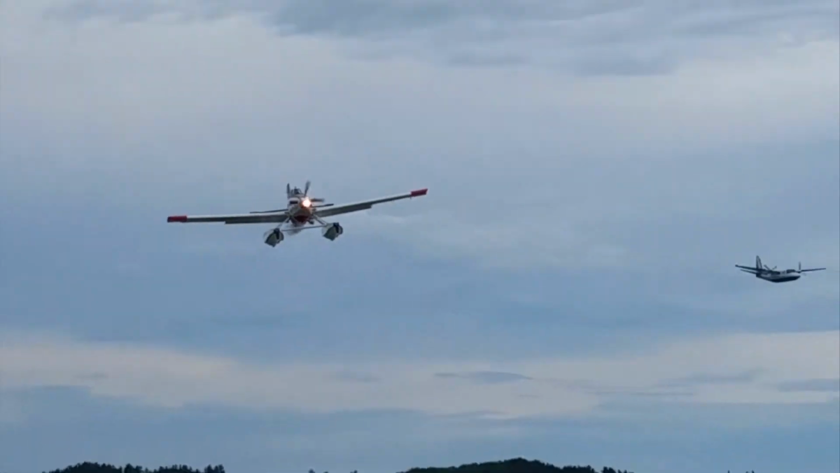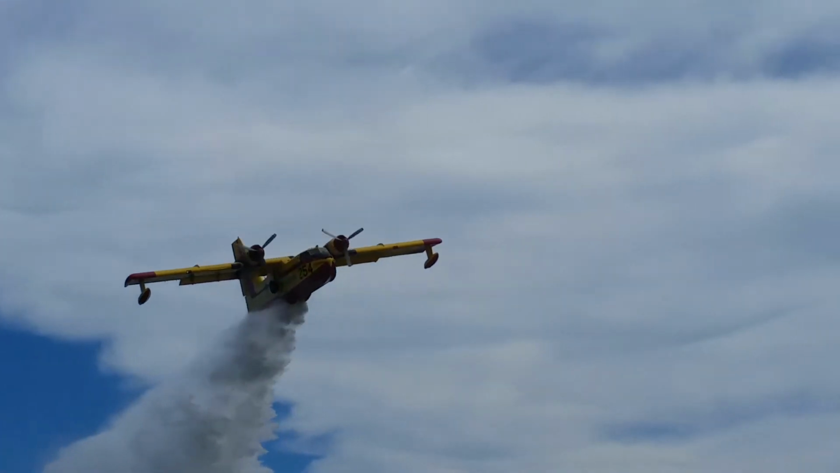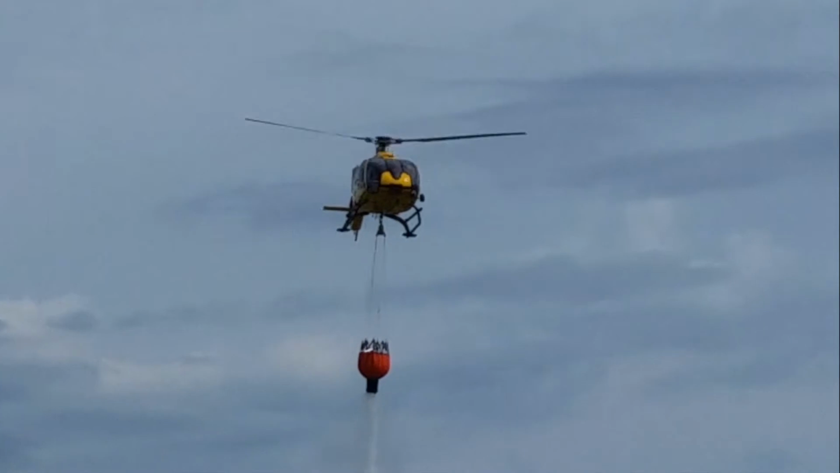So with this project we're working with primarily the Canadian Forest Service, as well as some of our other academic partners like FPInnovations, the University of Toronto, and some of the other fire agencies. And in a nutshell, we're looking to build models so that we can identify the effectiveness of different air tankers in different fire situations.